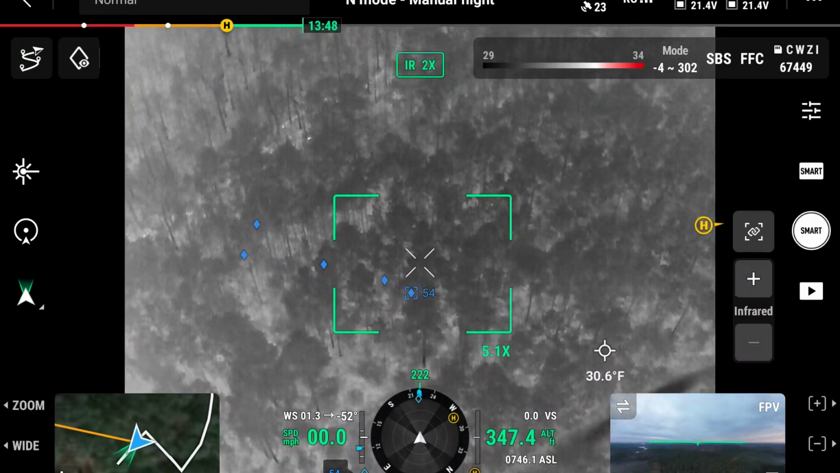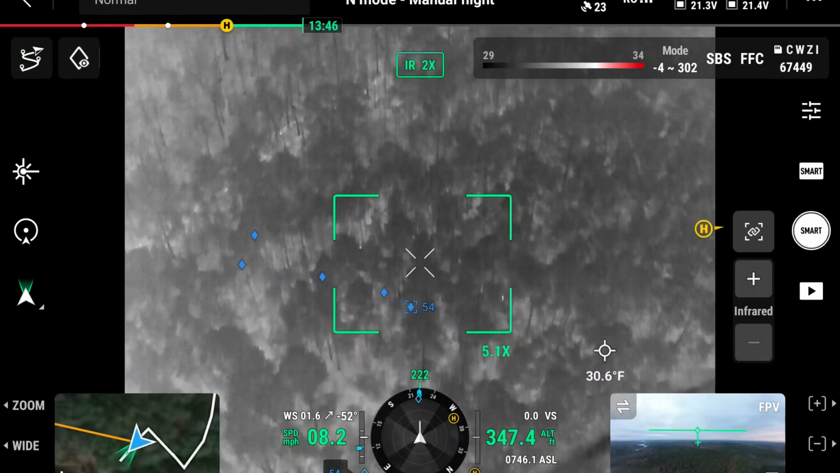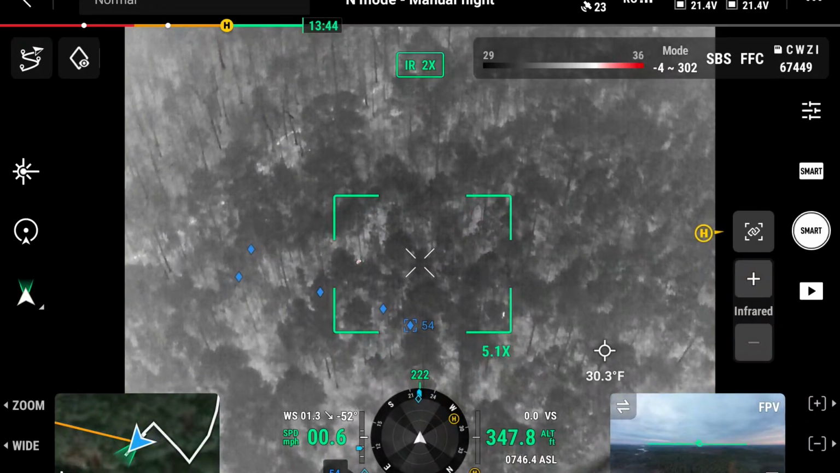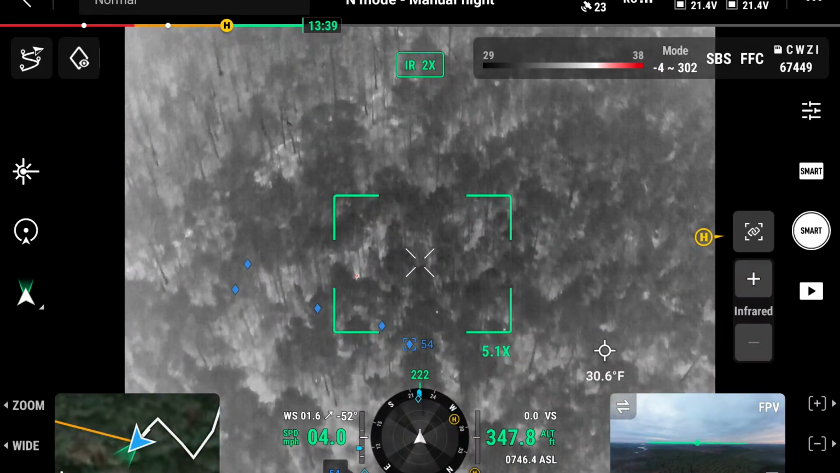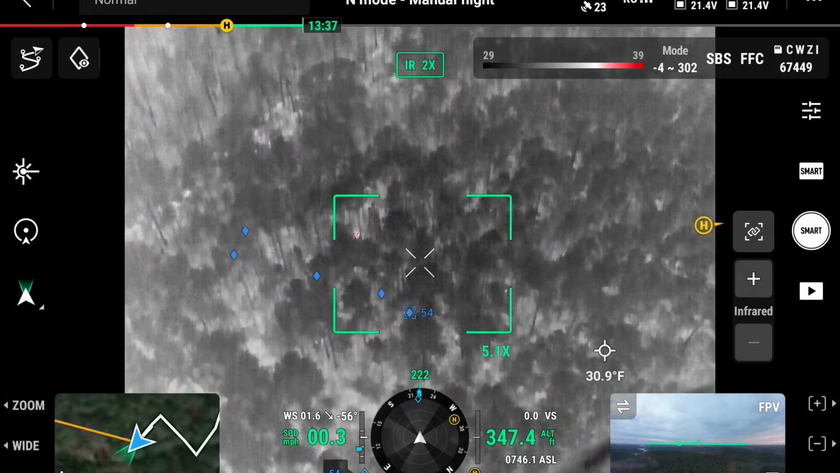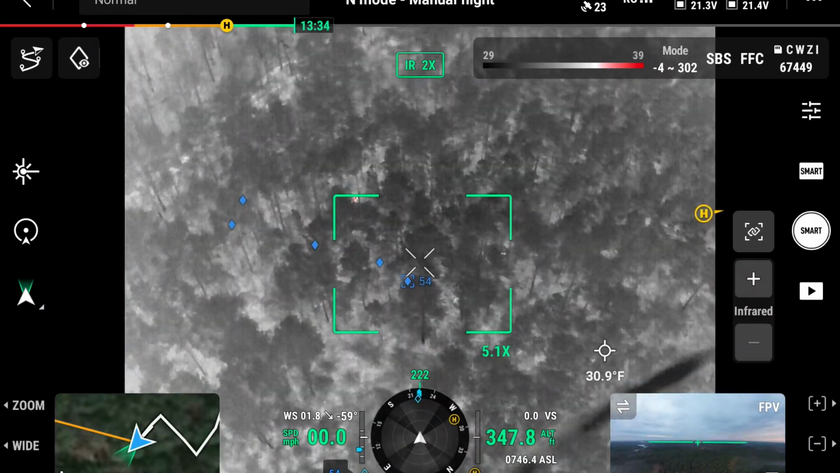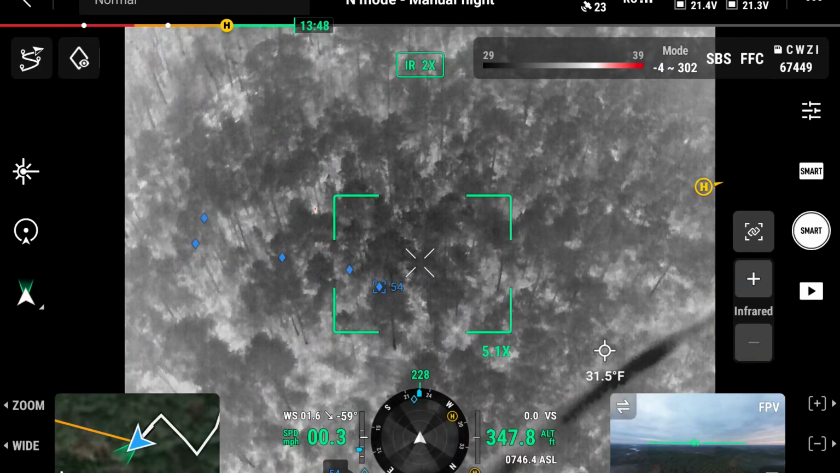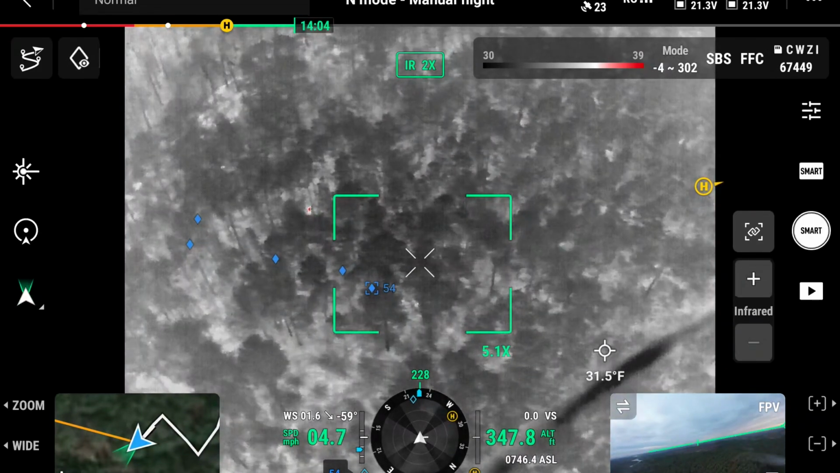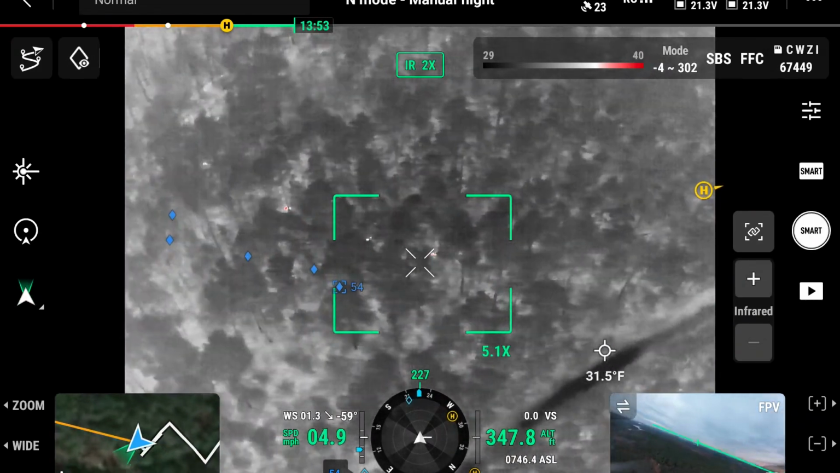Still haven't seen that one. I don't want to spook them and get too far above them or too close to them. There's something right in here, and I keep... It's pretty thick in this area. So what I'm going to do is swing around. And see that? Boom!